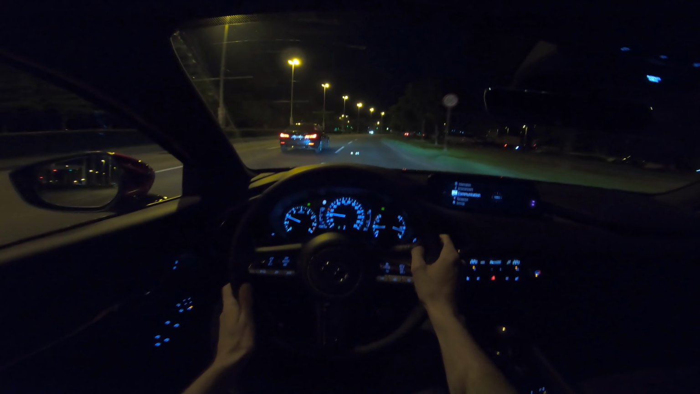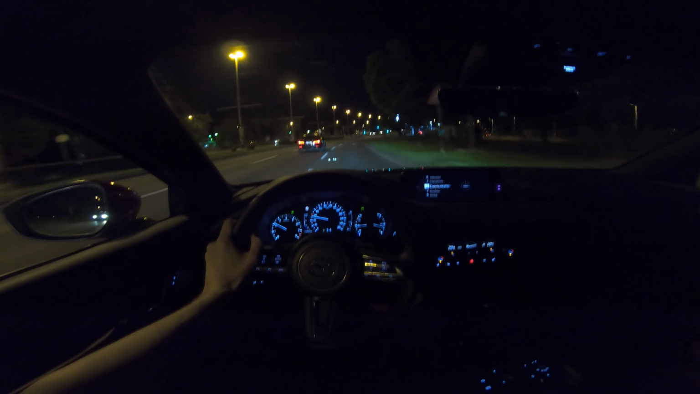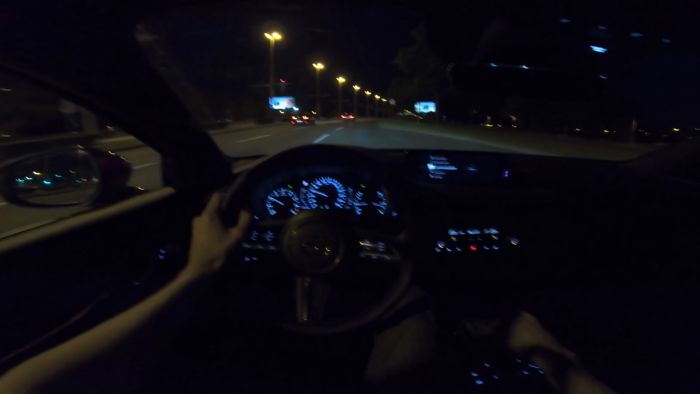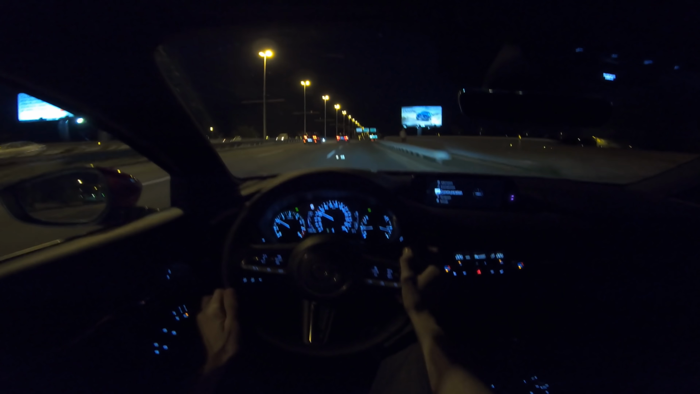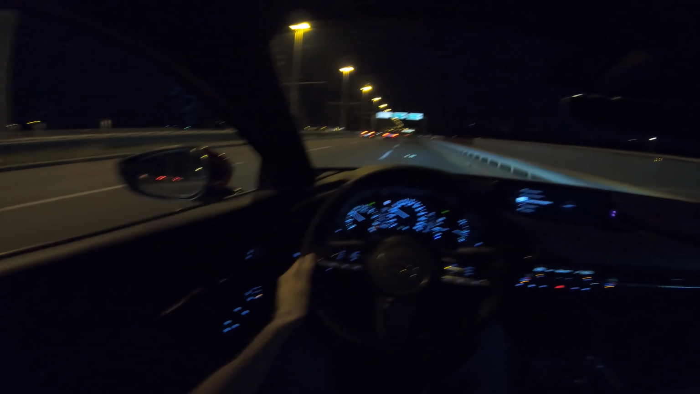Another thing I want to say, this car has a heads-up display and a lot of packages, and that's what I love about Mazda. You get a lot in the packages. You don't have to pay extra when you choose one package, then feel like something's missing and add more extras, and then you go crazy with the price. But Mazda is excellent in this case, and I love how the camera recognizes the speed limit and marks it on your digital cockpit.